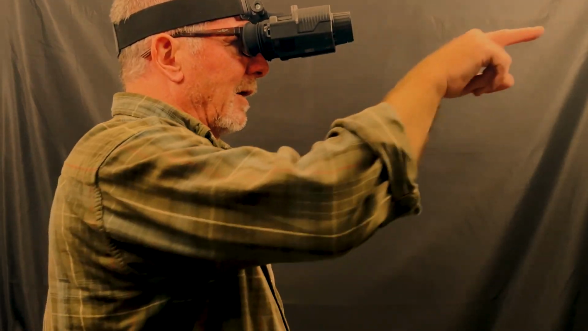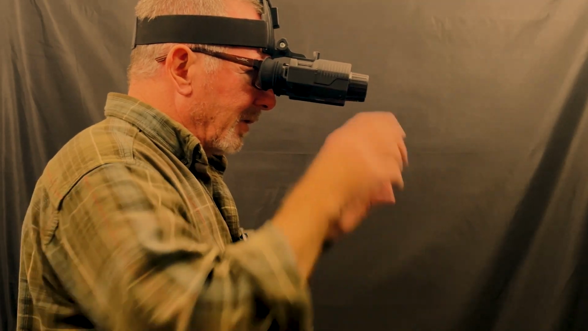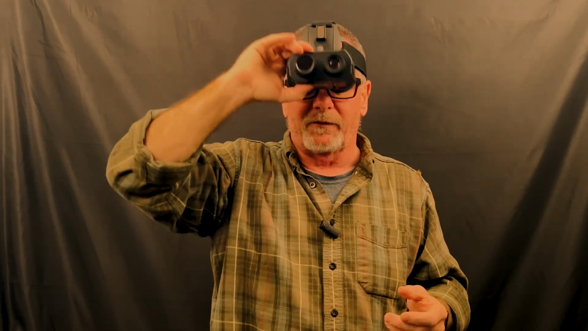Now I'll say for me, if I'm standing where I think my head is level, you can see this thing, I'm kind of looking up that way. To look level, I have to lean my head down like this. It could be just because of the way my glasses are or whatever, but your head may be different. But you can see fine through it. So if you don't have a helmet to mount this to, this thing works just fine.